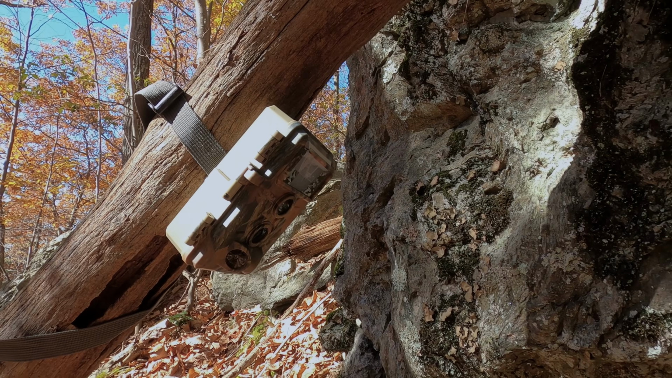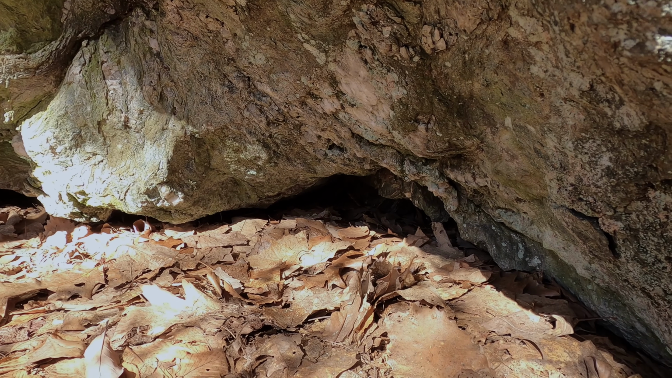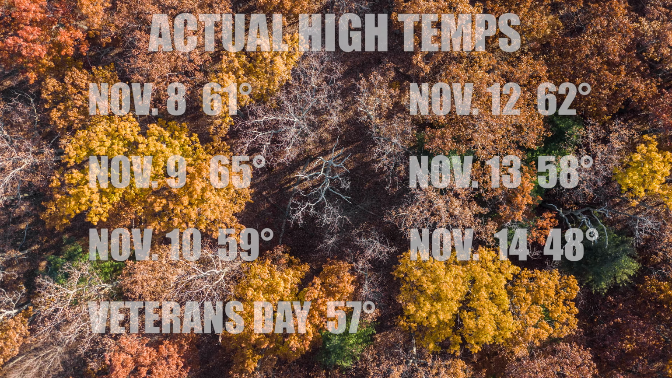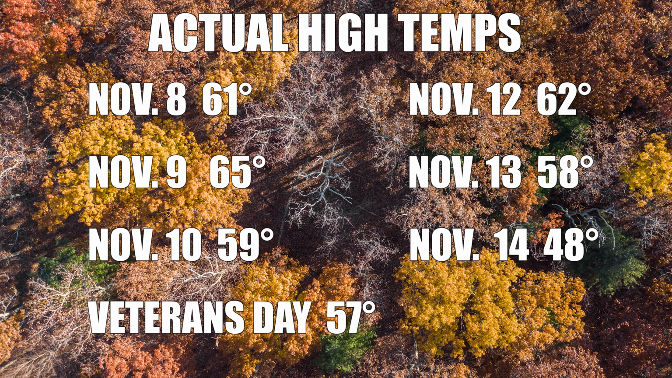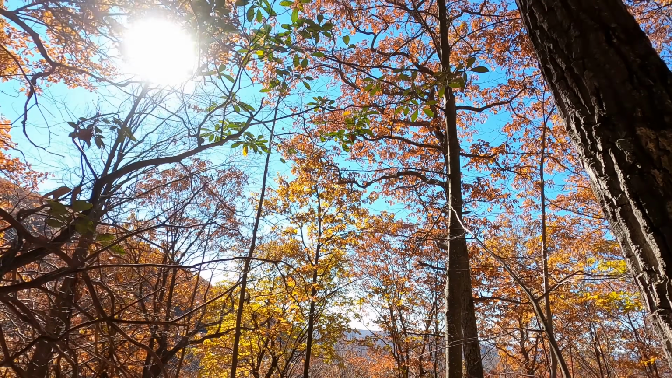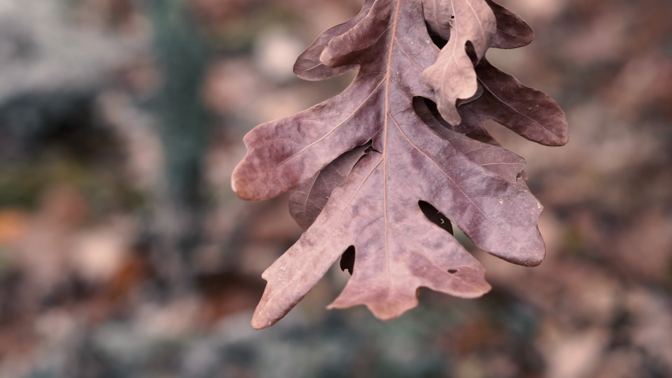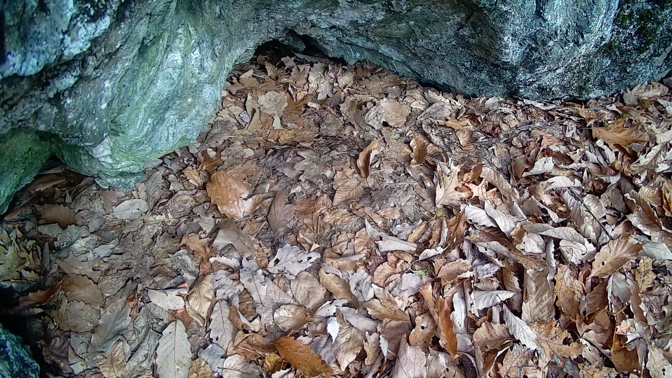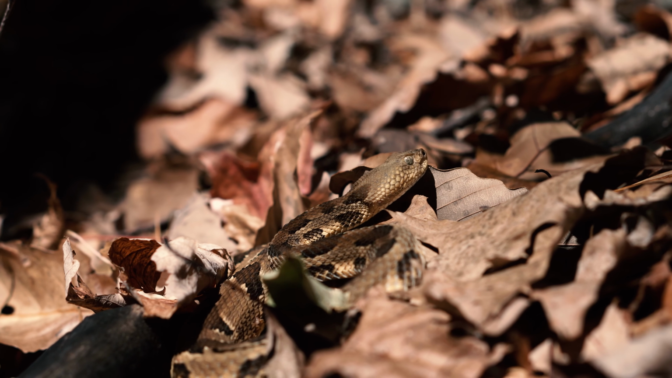So at this site, I decided to set up a trail camera angled just above the main den entrance for the following week. The weather for the next several days was forecasted to be mild for November, with temperatures ranging from the mid-50s to the low 60s before cooling off by the end of the week. Despite the predicted mild weather, we were headed for mid-November, and I didn't expect more than a couple of snakes to be captured on the trail camera. But then again, I didn't expect to find a single snake when the temperature was only a chilly 48 degrees. Well, let's see what the footage revealed.